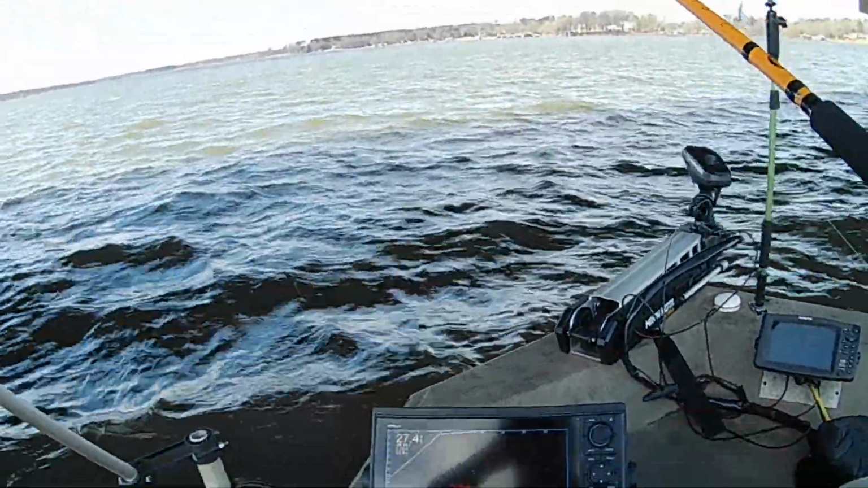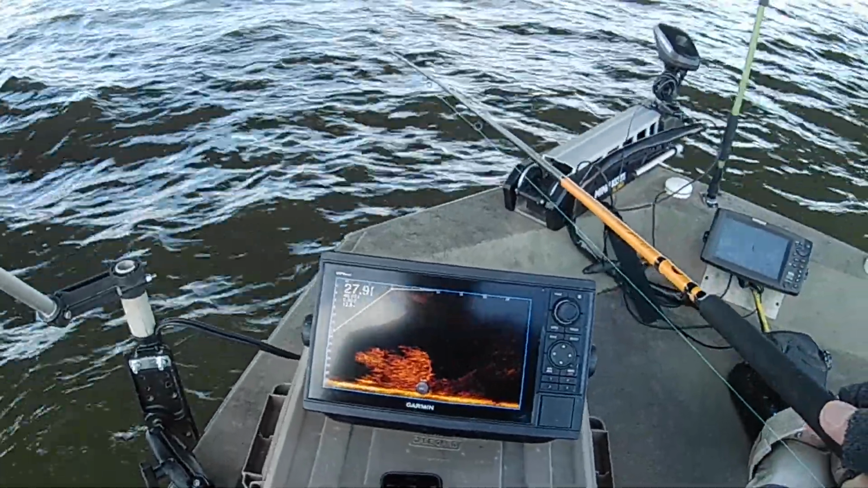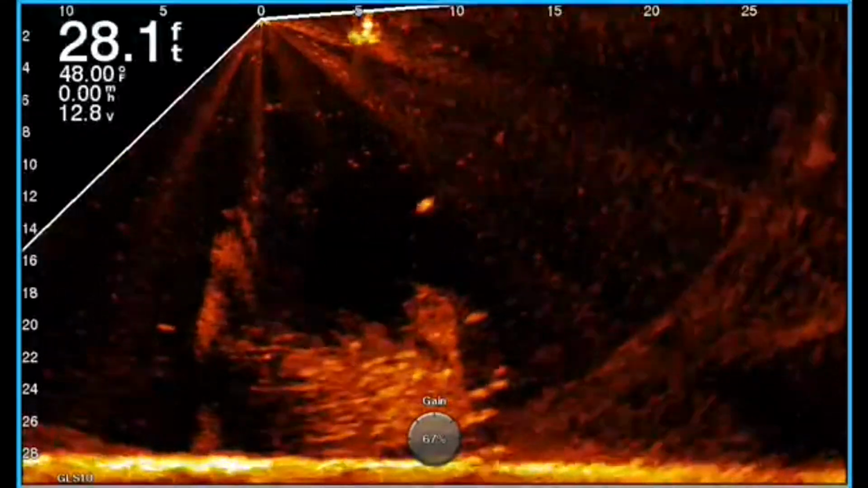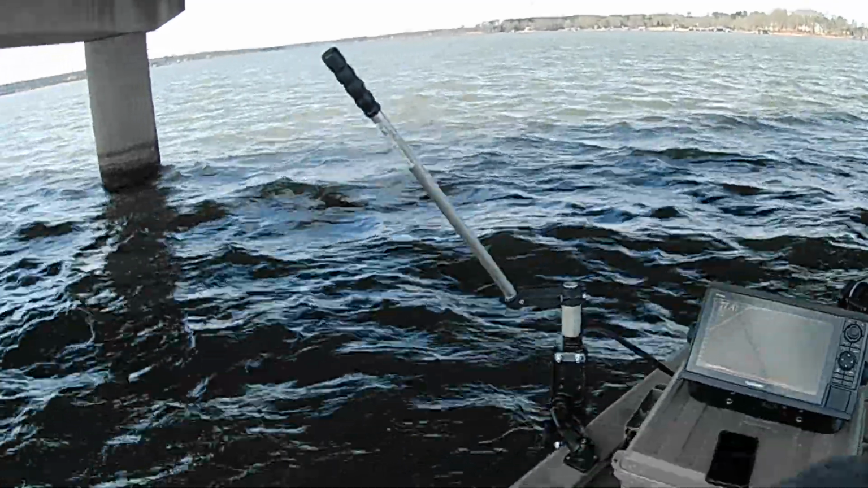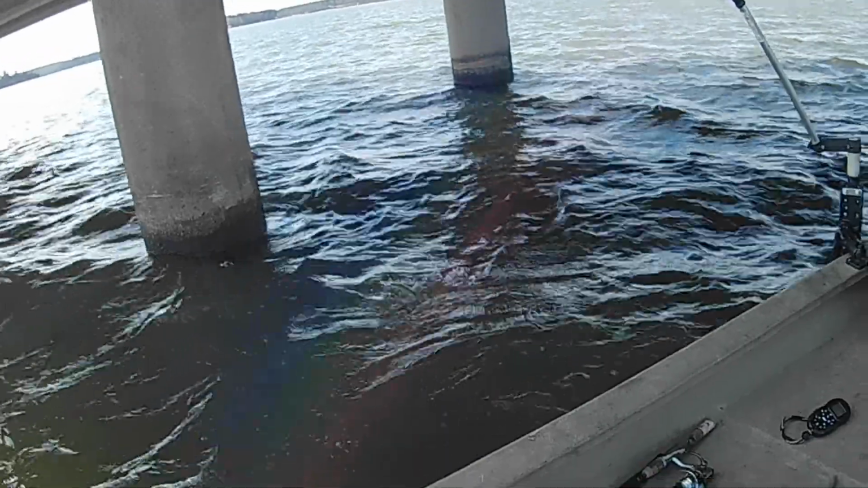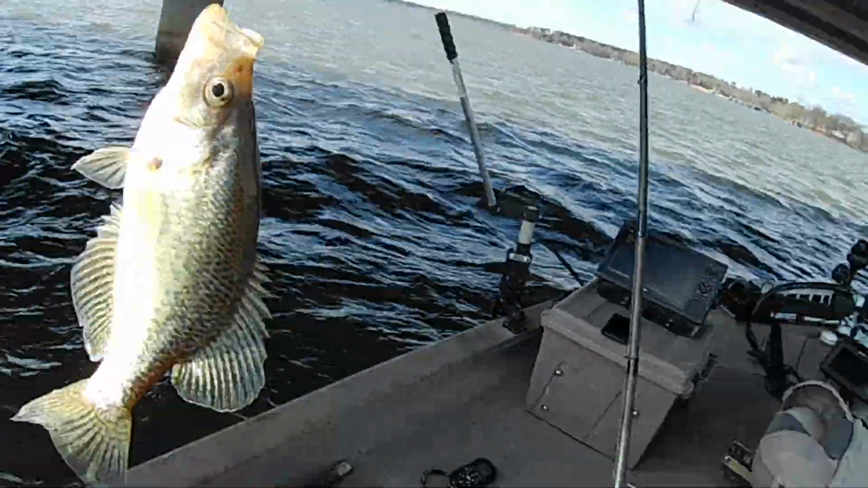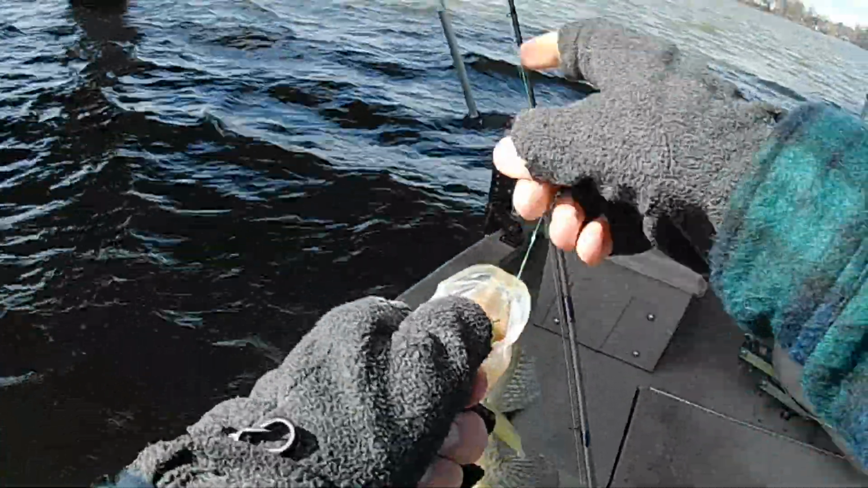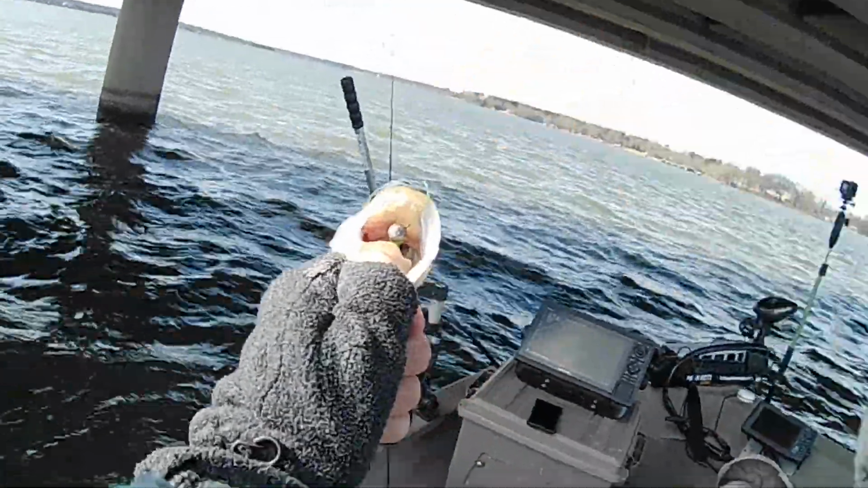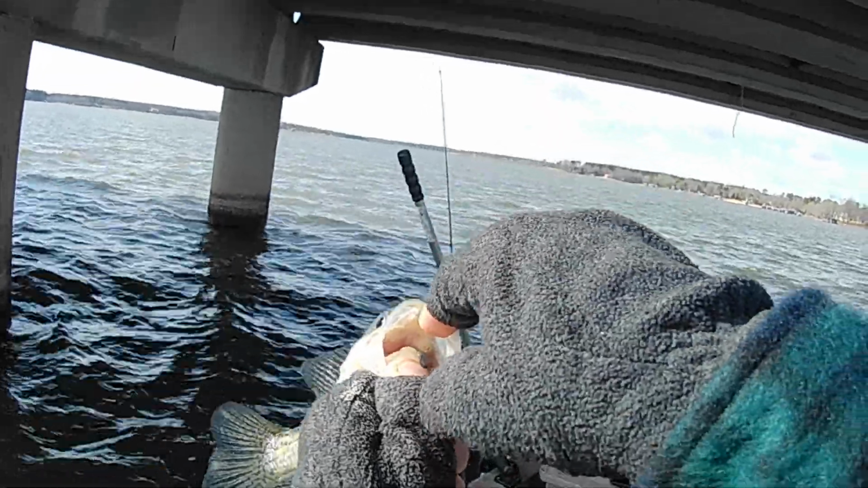Oh, poor one busted it and I missed him. Somebody's got him a really good brush pile right here. There's one. Oh, I got another one out of there. Come on now. Ooh, hey, that's another good one too. Every one of them's been a black crappie so far. Man, I tell you what, when they hit it, they're hitting it too, man. Look down in there at that fish, that bait down in that fish's mouth. Golly.